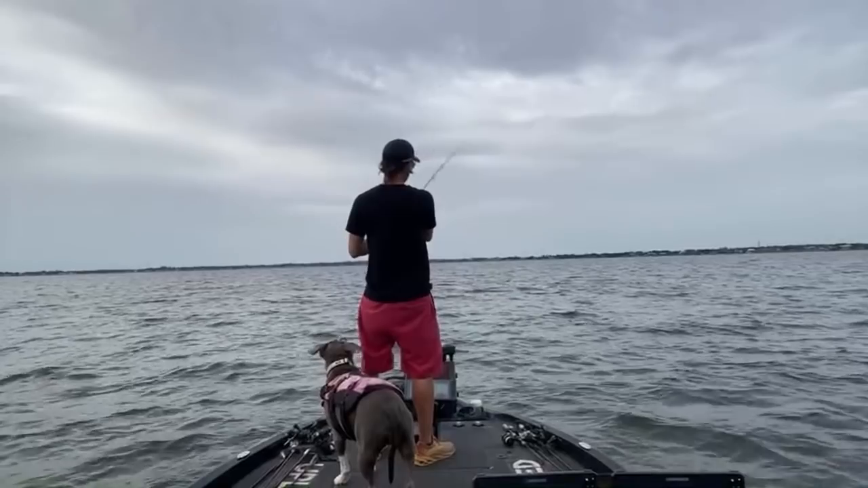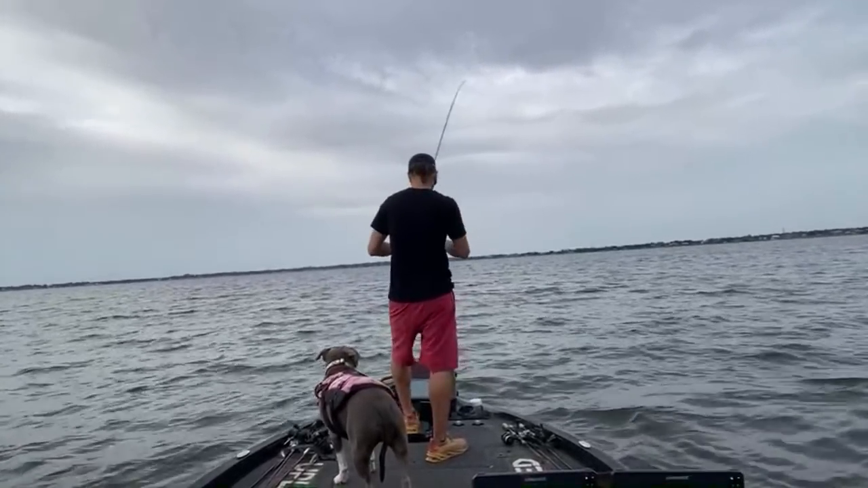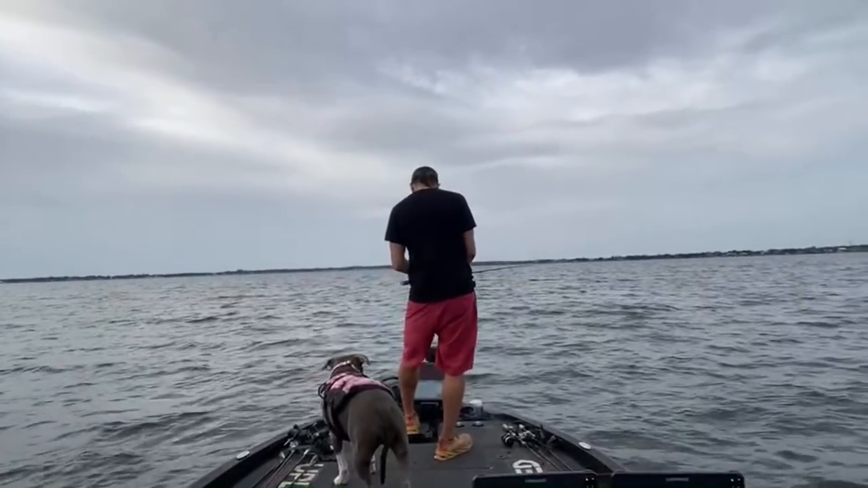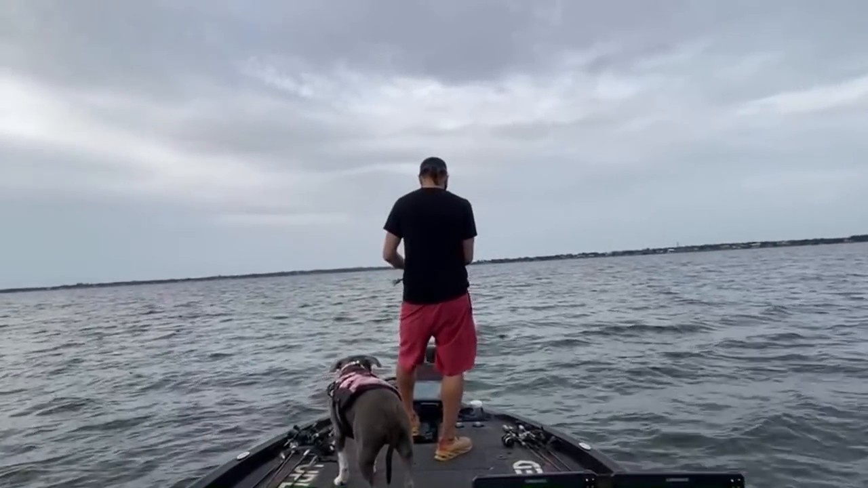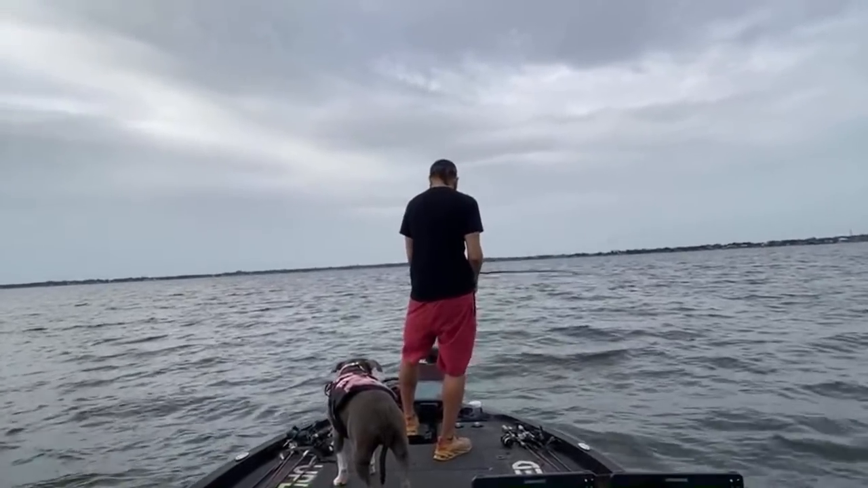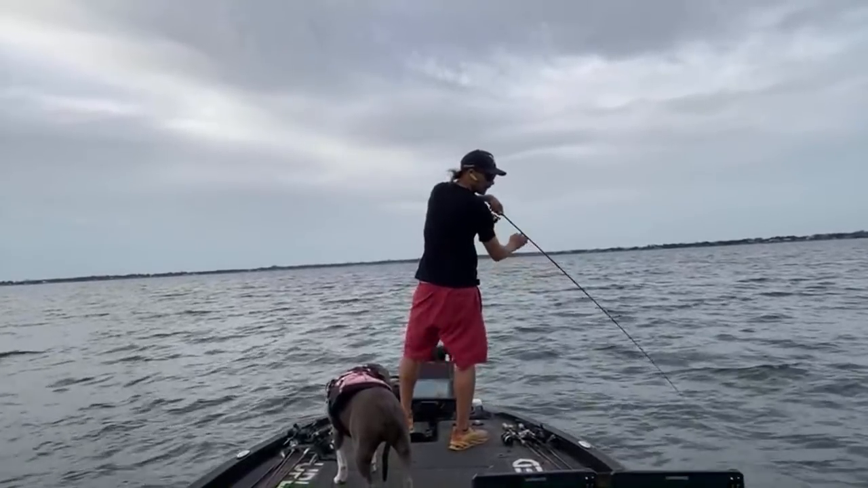Damn it. Well, I didn't think there was brush right there, and I did not see it. I thought there were fish. Looks like I pooched it. Well, that was pretty freaking amateur.